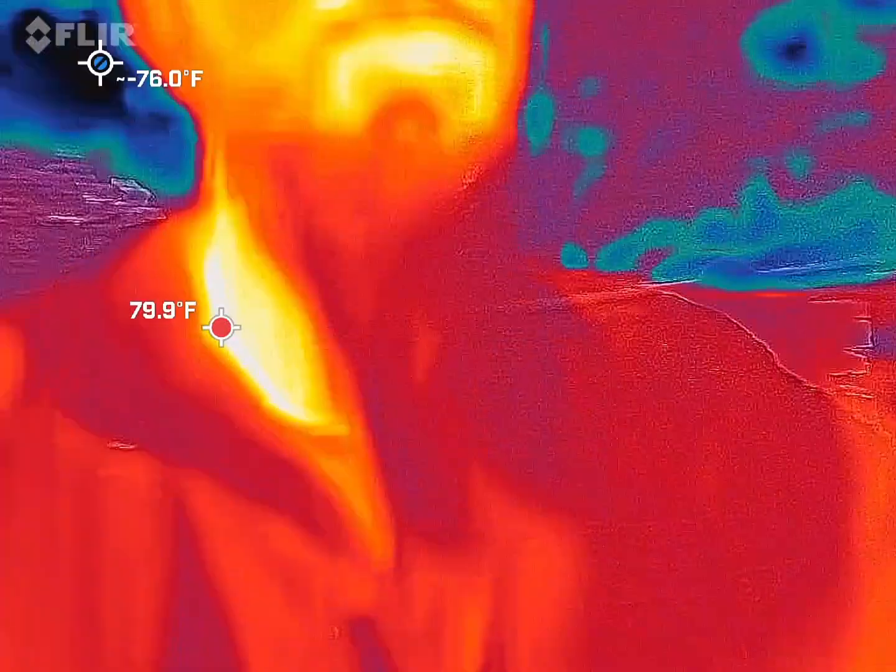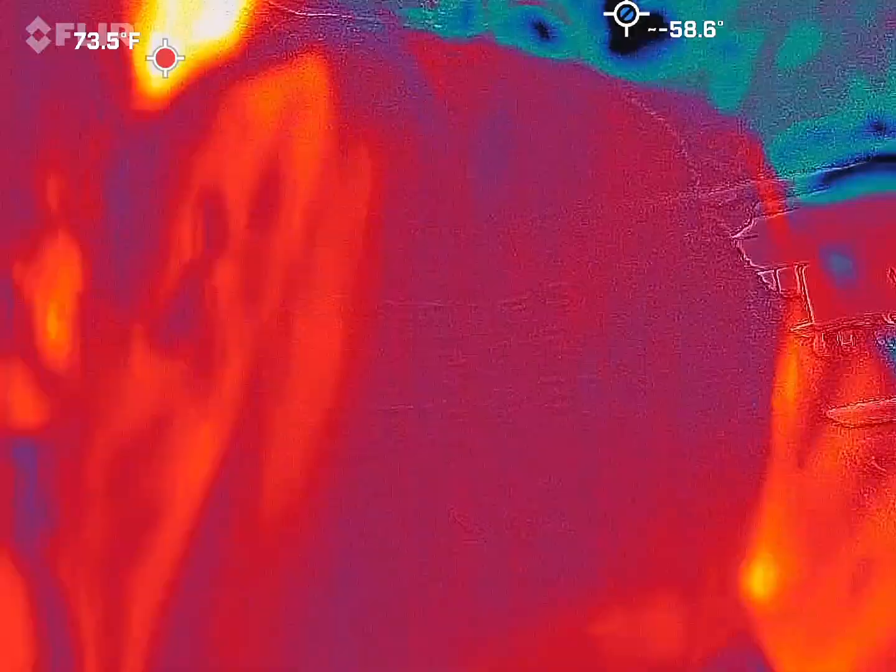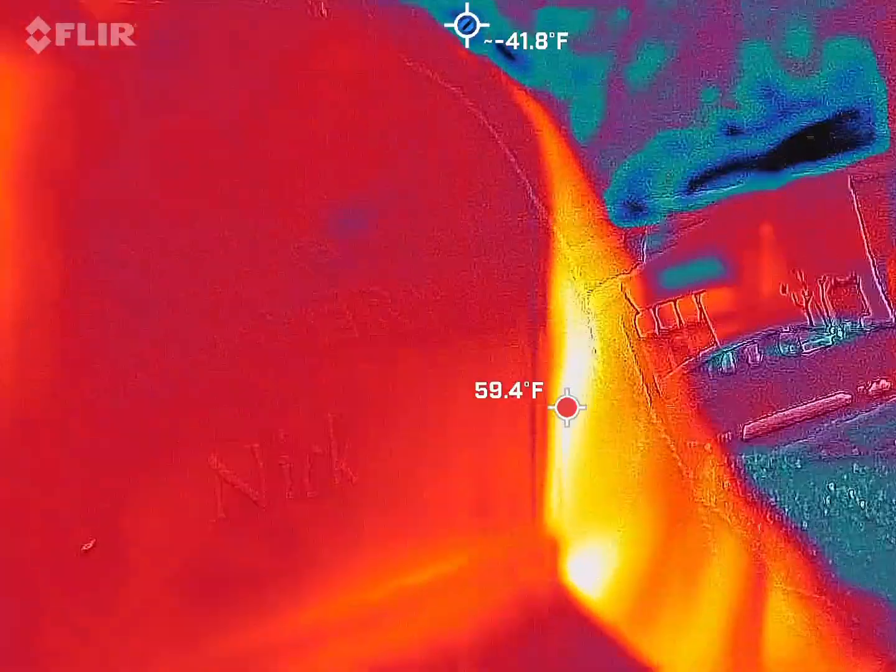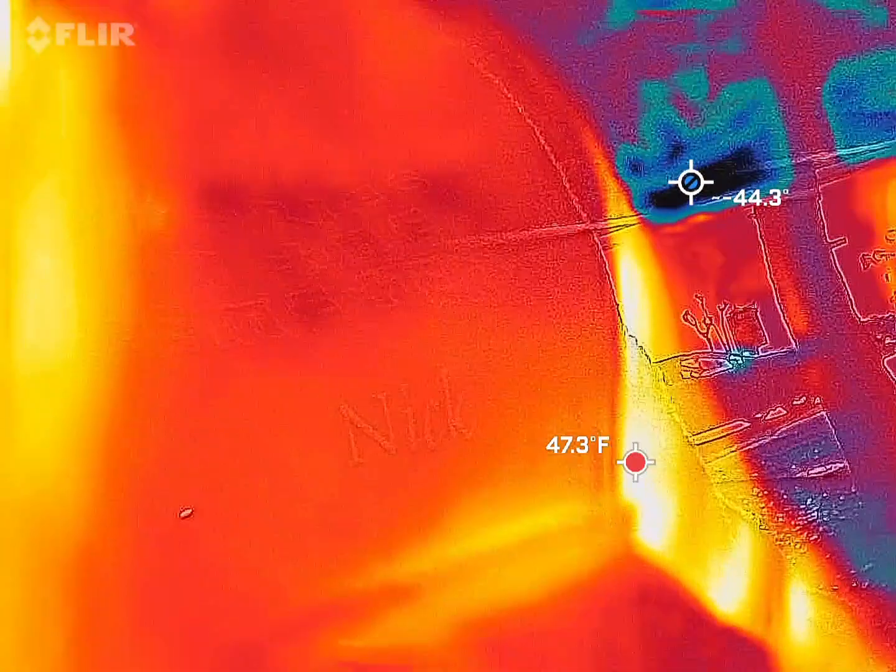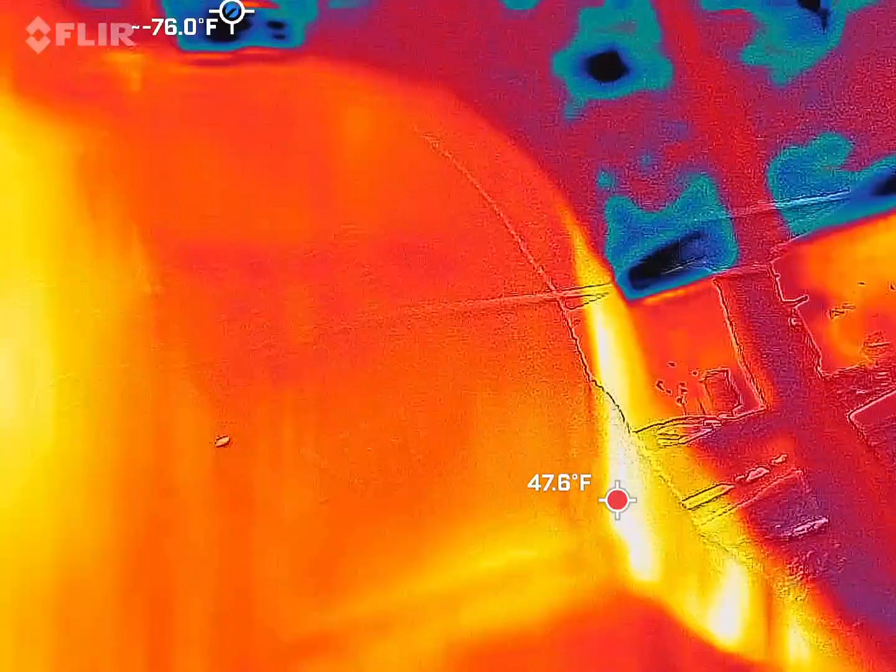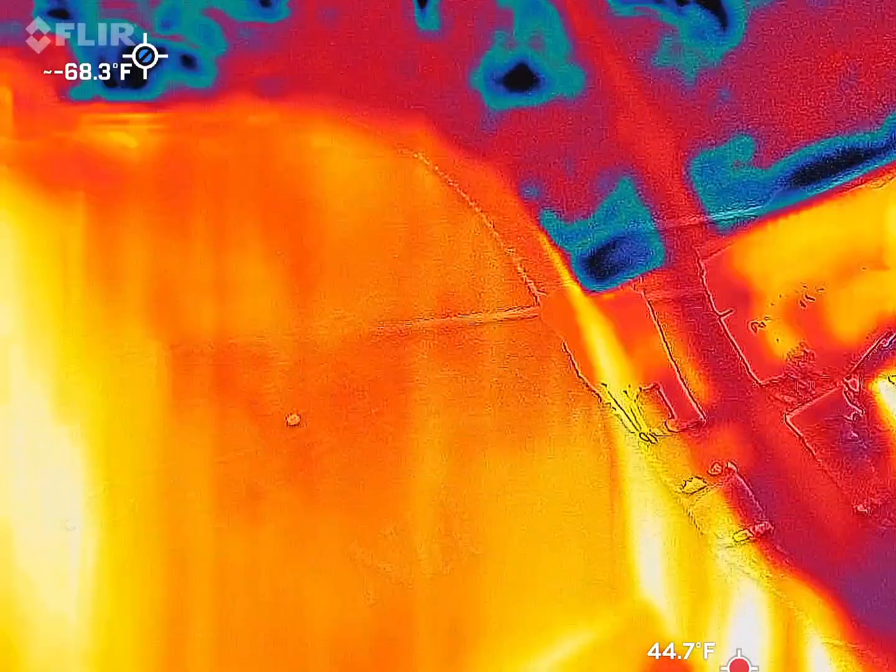So you should be able to see me in there. Right, red, orange, and yellow guy. We're looking for the cold spots. They're going to be blue and black. We're always looking for them to move because we're always going to have blue and black in there, especially in temperatures like this. I believe you guys came in August last time, so it was nice and warm. But in temperatures like this, we're always going to have blue and black.